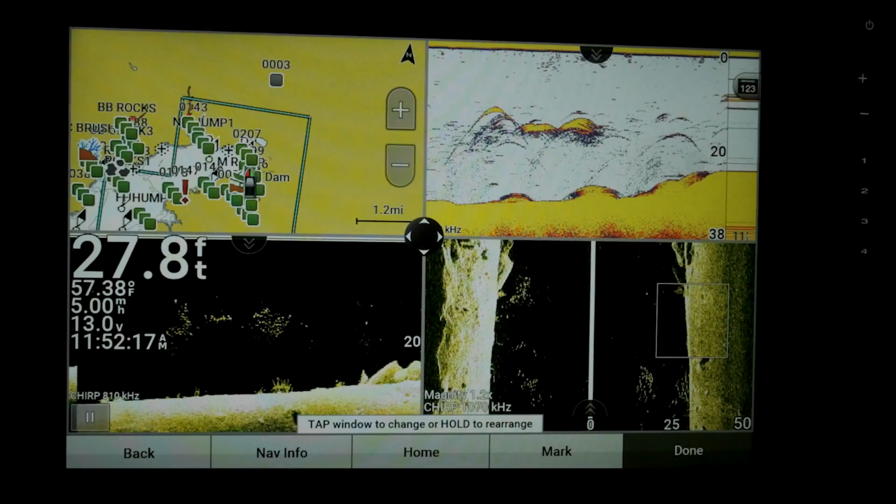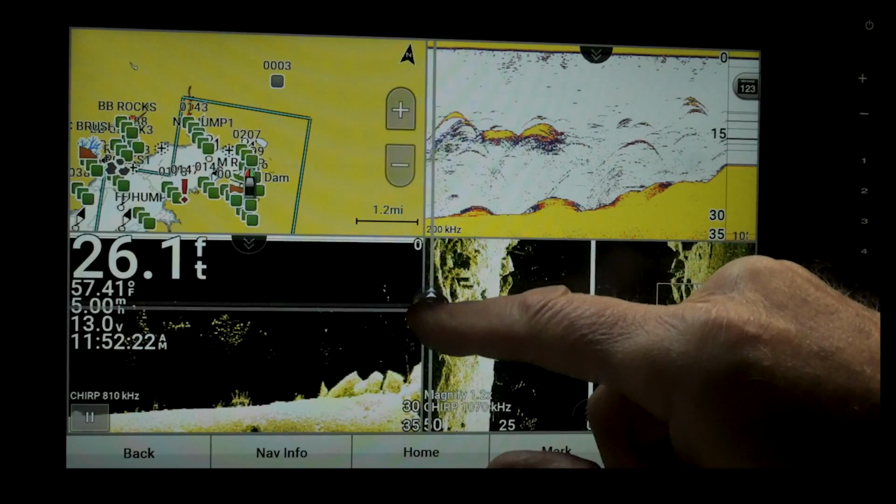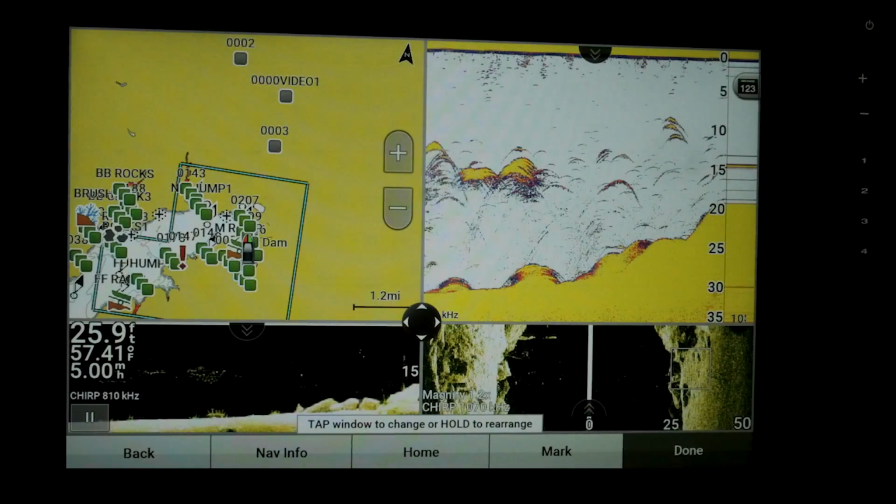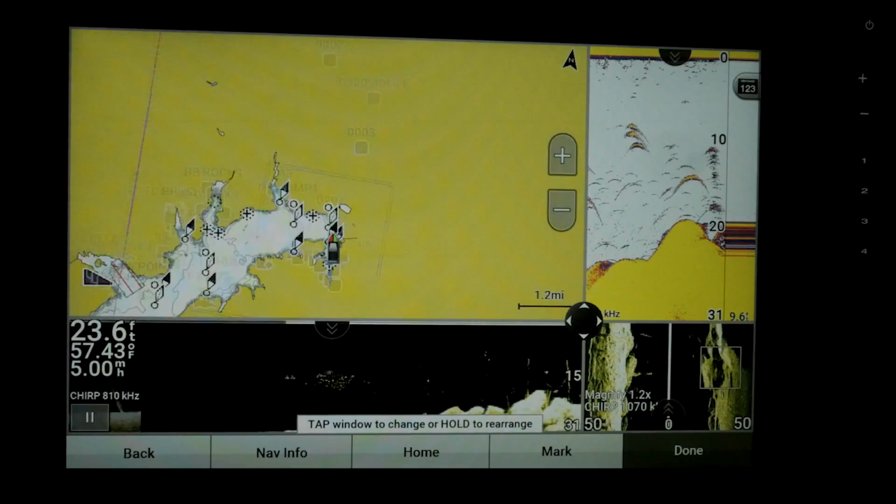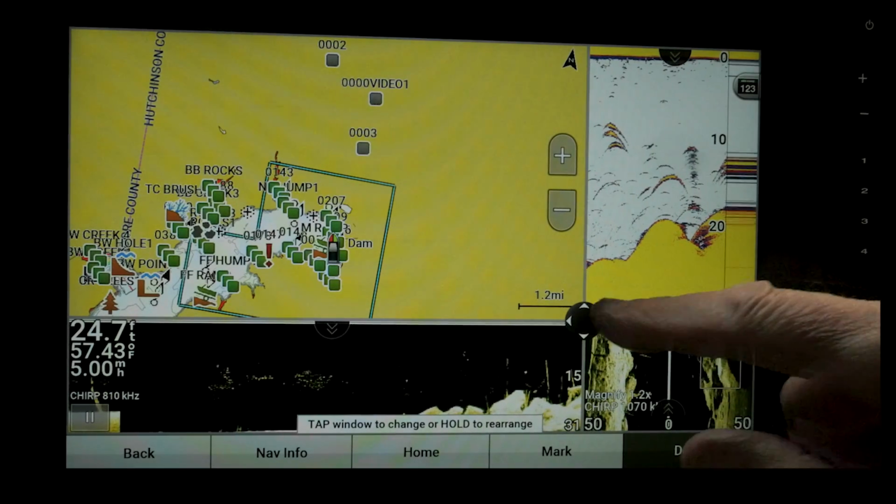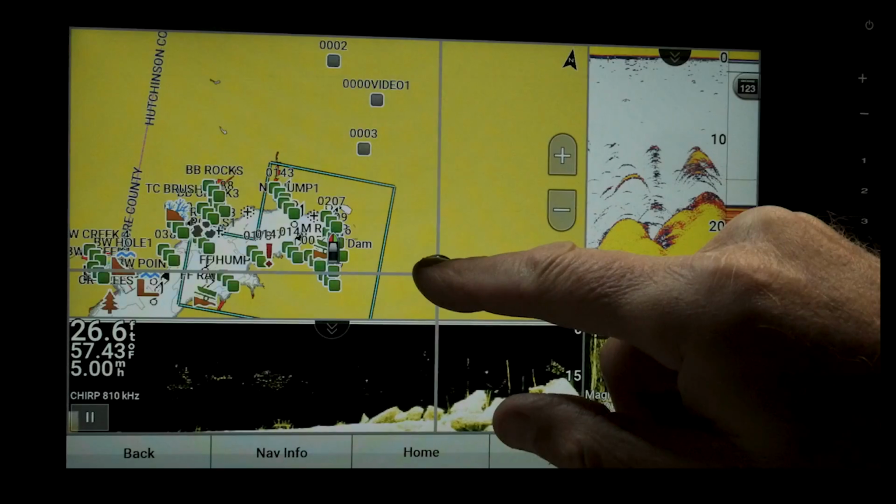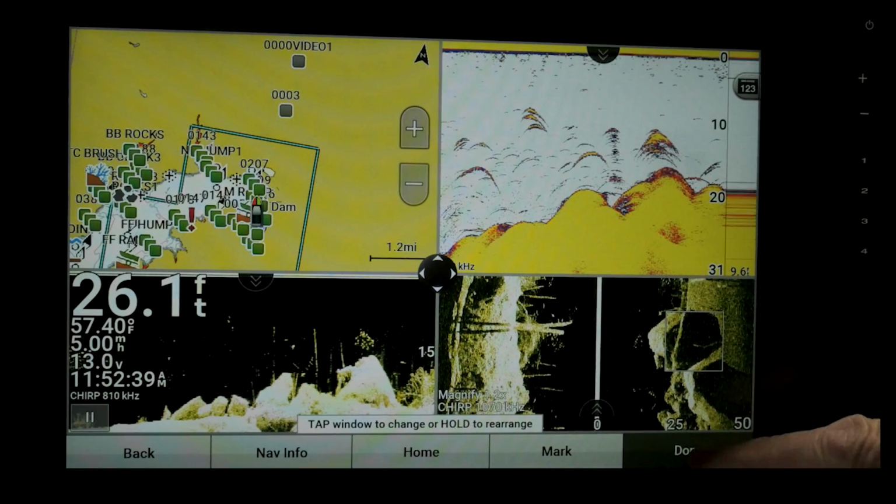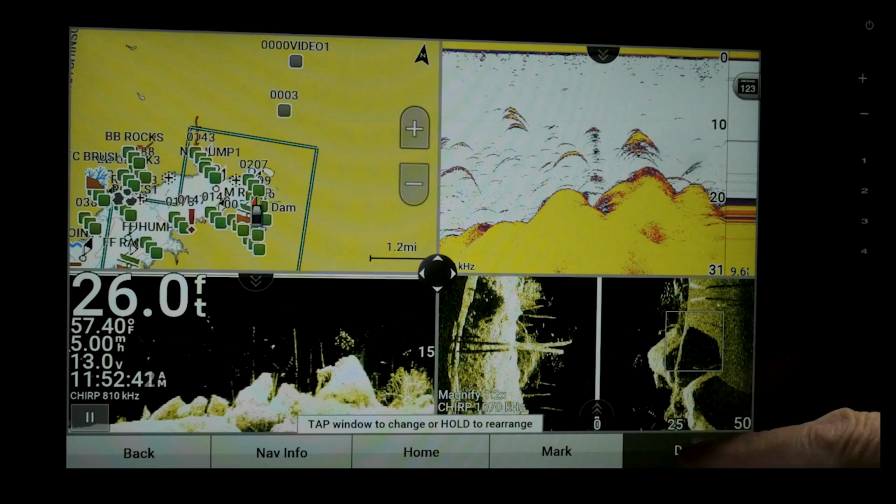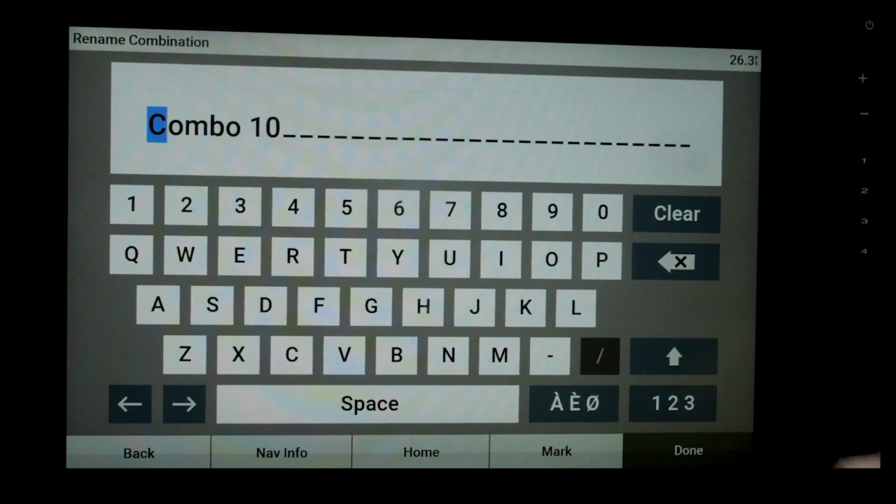So if you are building a particular combination and you want to change the way it looks or how much of it shows on which screen, you can do that here. And you can move those around in your initial setup. And you can always come back and do this later as well. But for right now, we're going to leave it pretty much in the middle and we're going to call it done. And there it's going to ask us if we want to name it. For right now, we're just going to leave it Combo 10.